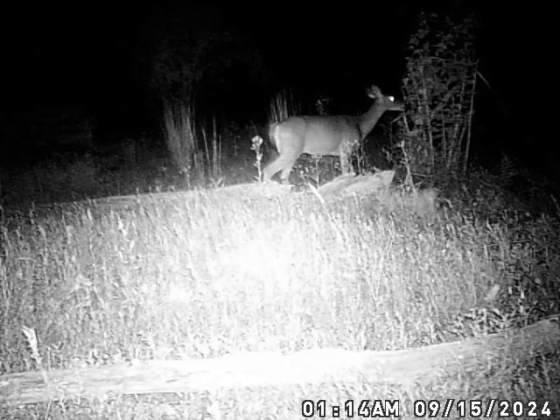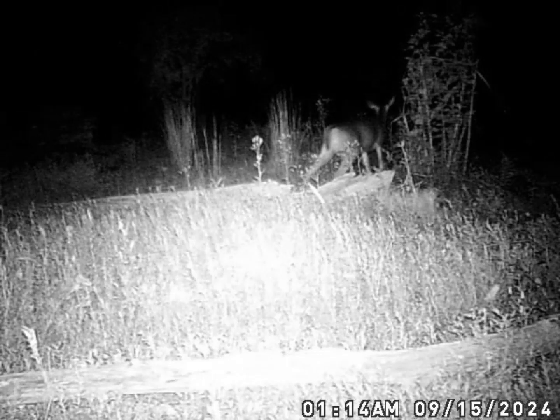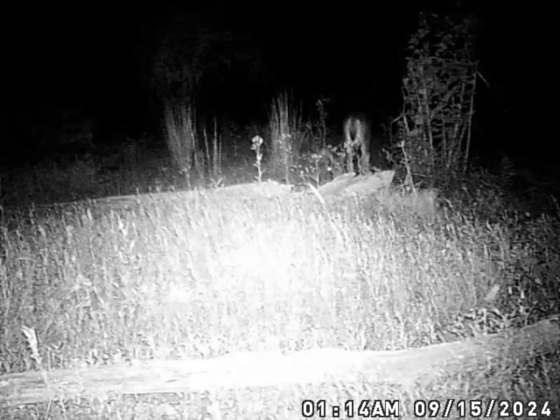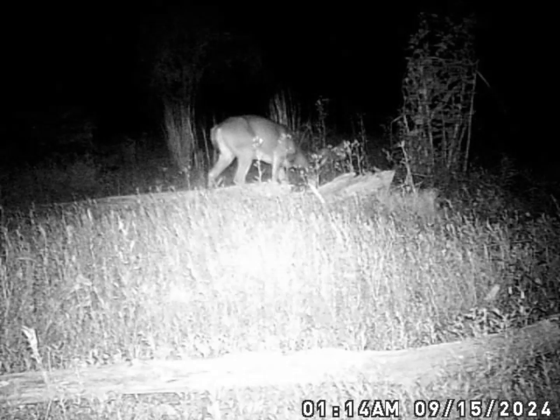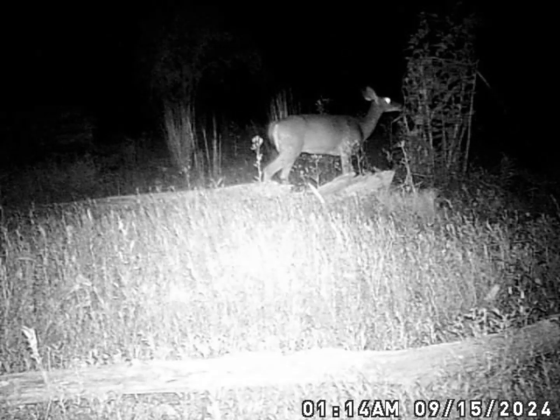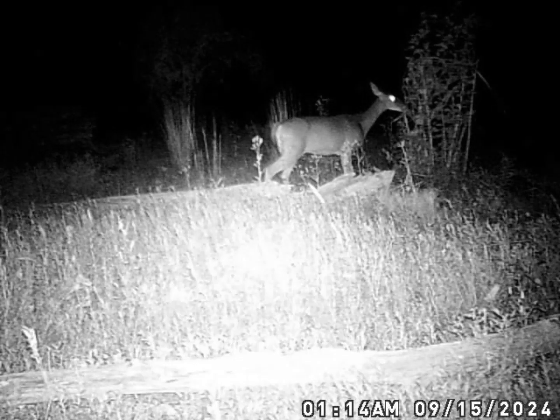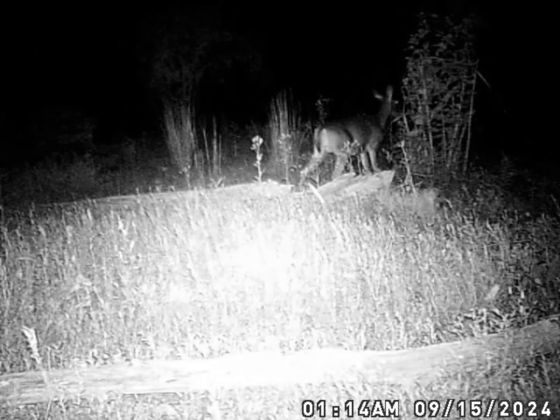So in August and September, they were coming through here behind the cabin in what little food plot we have, and another one in there sampling the old pokeweed.